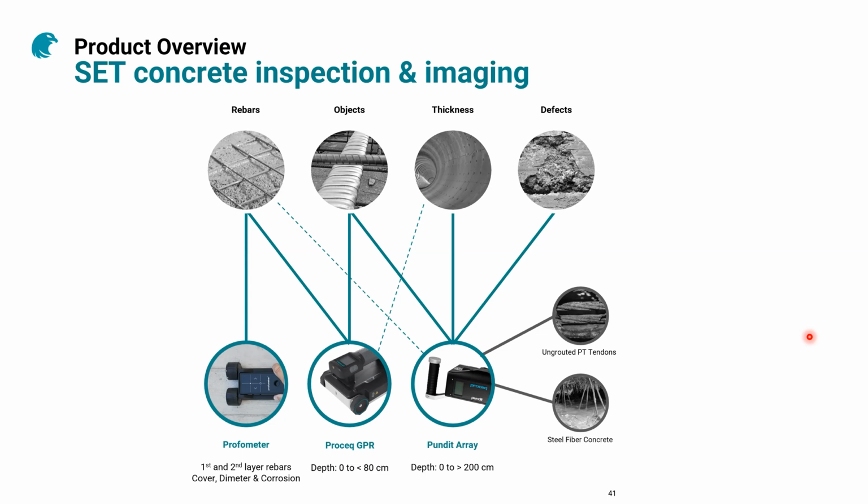The thickness as well. That's normally the ultrasound, the way to go, for the explanation that I gave before with the air. And the defects, there is no other way, only the ultrasound or the Pundit array can do that. And we have many applications like, unfortunately, the ungrouted post-tension tendons, which can give very catastrophic, sudden accidents that we've seen before, unfortunately.